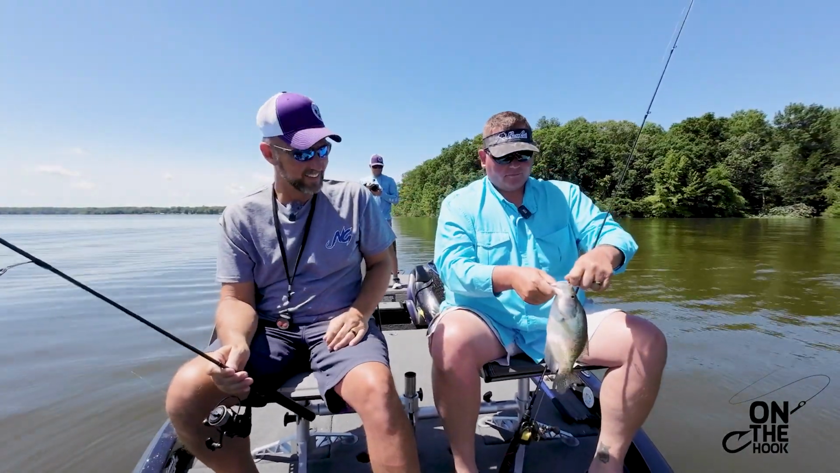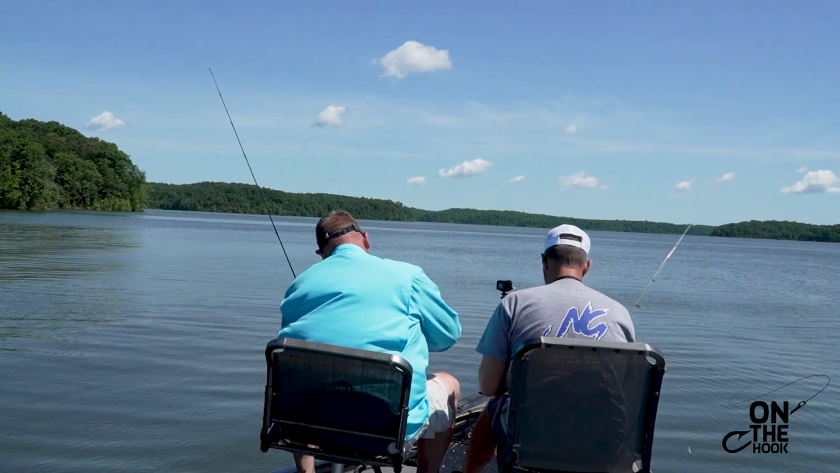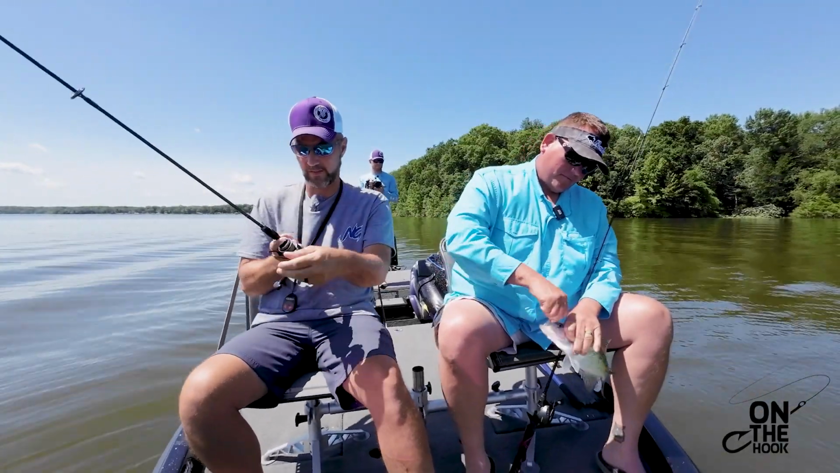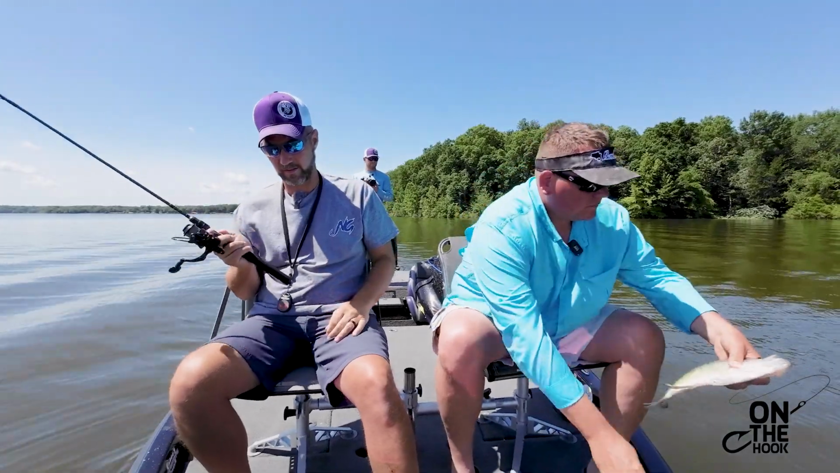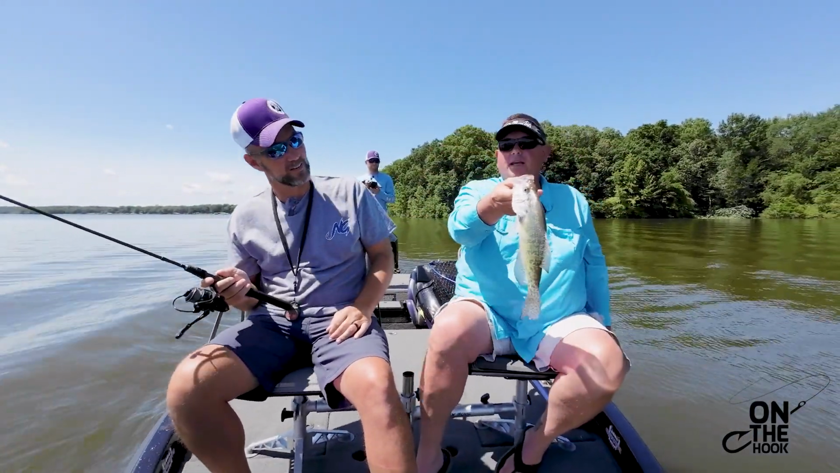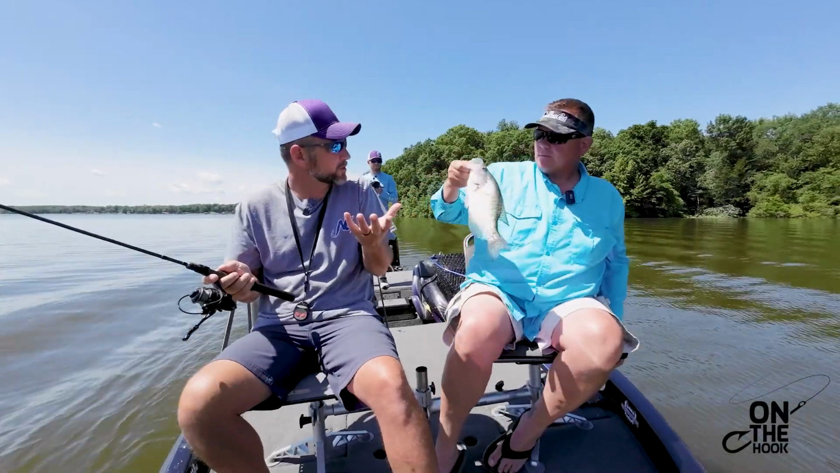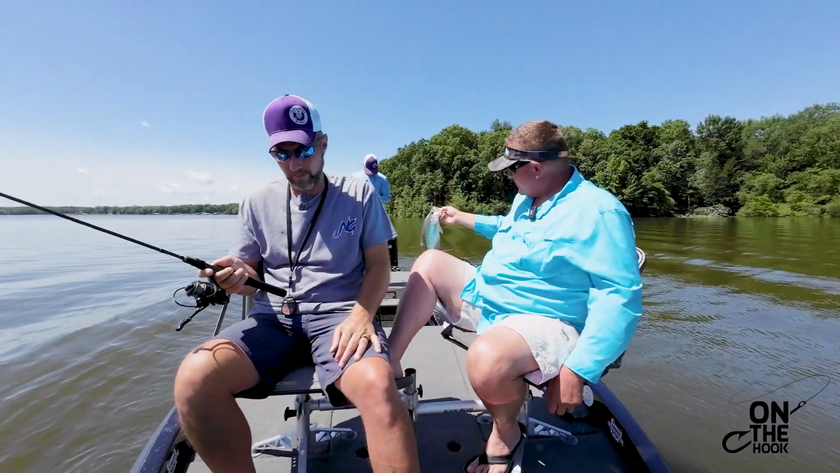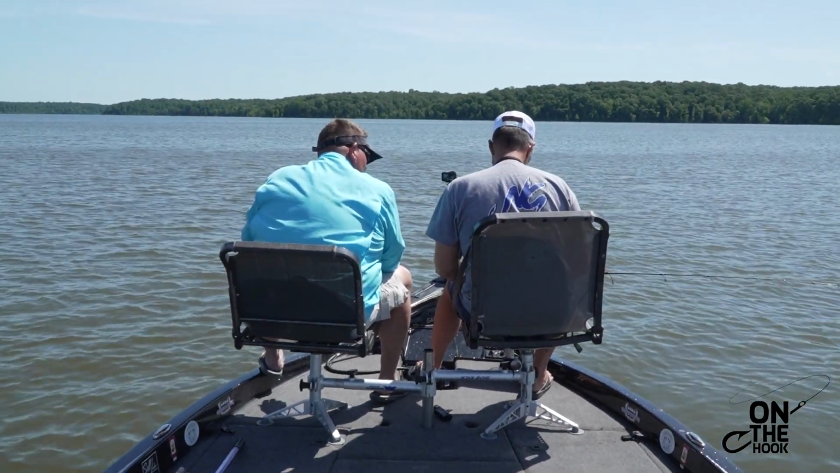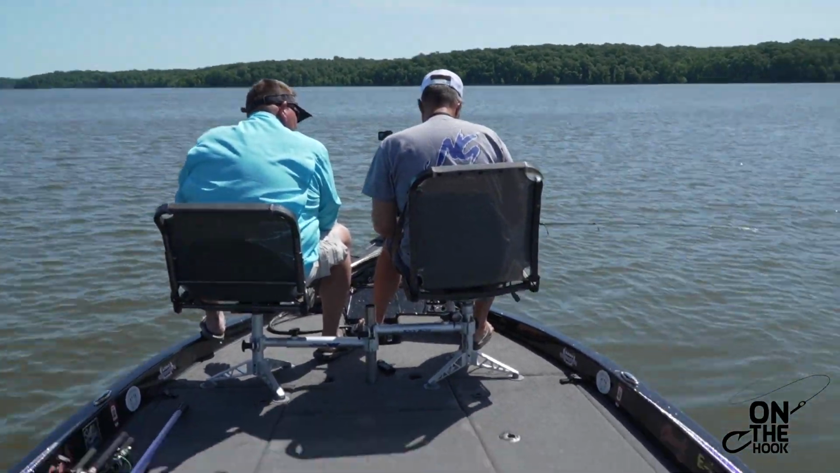Yes, sir. Right in the roof of the mouth, right in the hard spot where you're supposed to hit them at. That's right. Good, nice fish. It's thin, but it's post-spawn. That's what they're supposed to be. Feeding up. One sitting right there is a pretty good fish, right there on top.